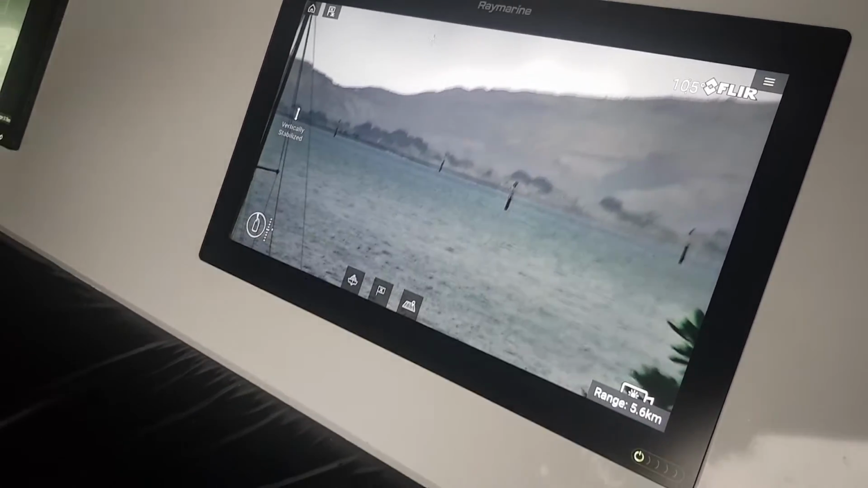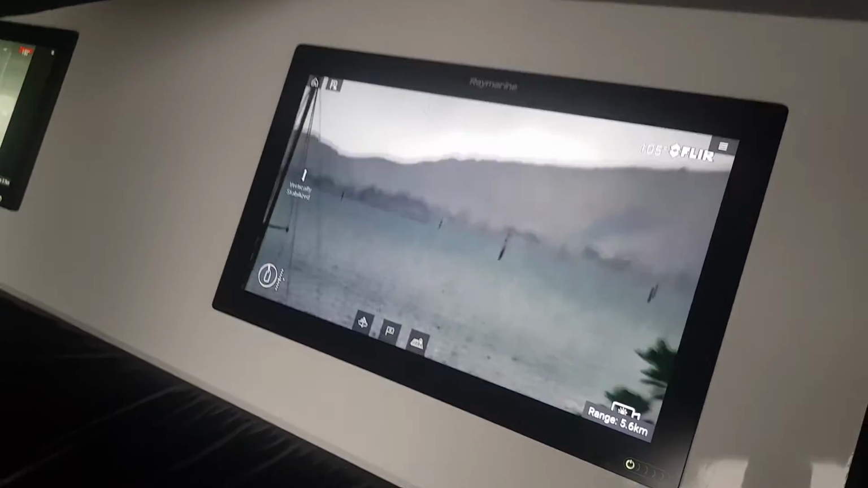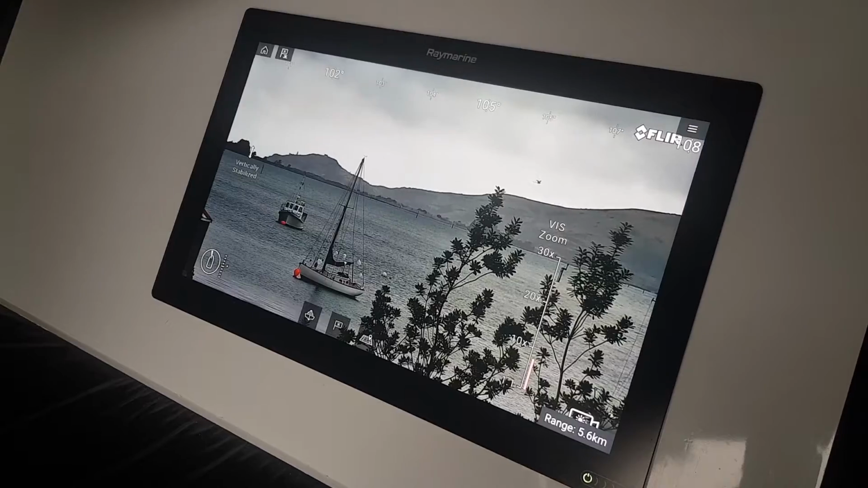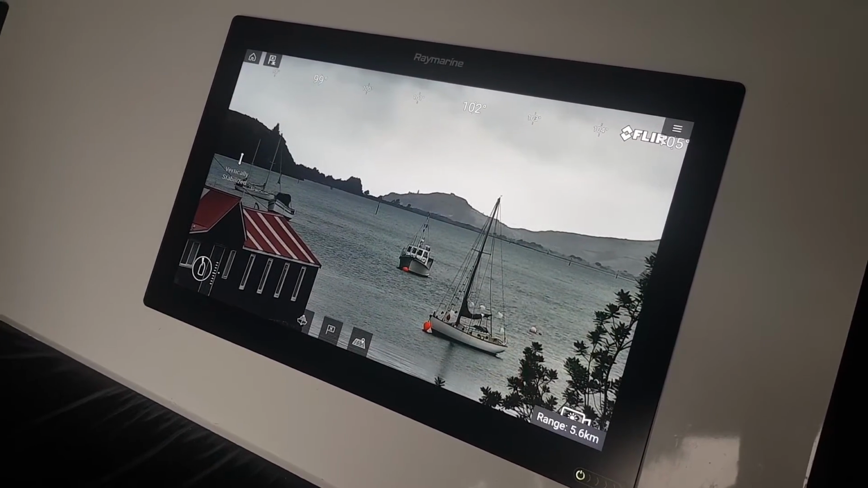We've got it on top of our camera. It's constantly updating to try to get a better picture for us. One of the advantages of the gyro stabilization is tracking features, so you can track off MARPA targets, and you can track off AIS on the augmented reality, etc.